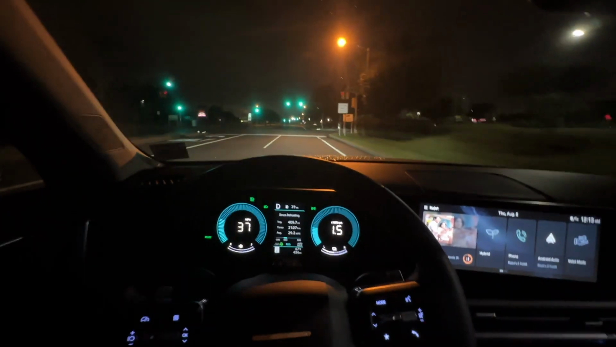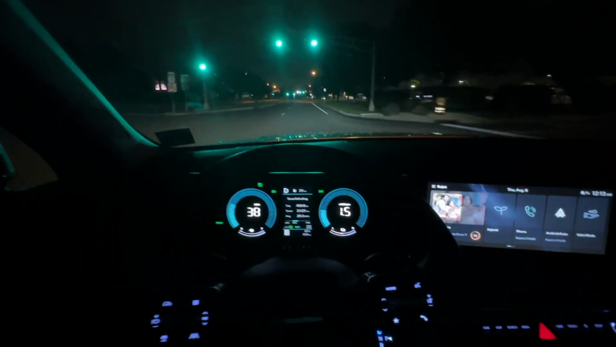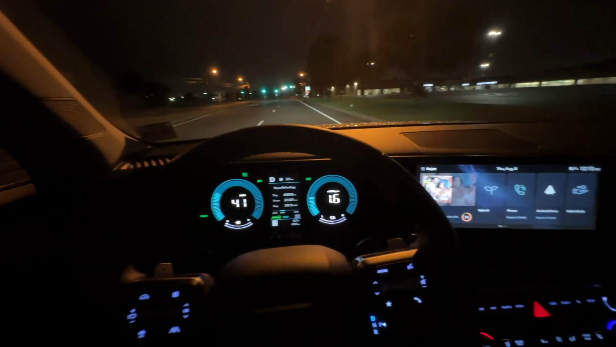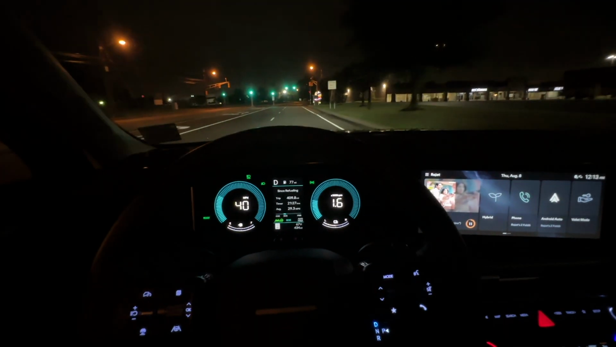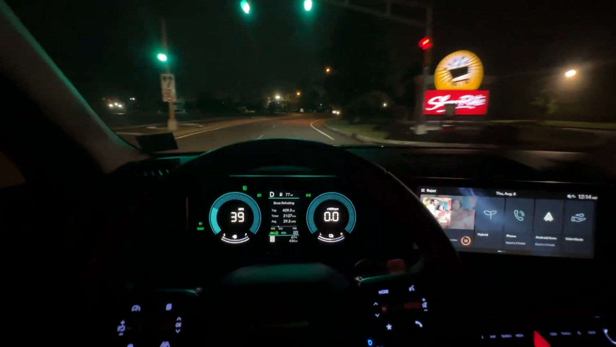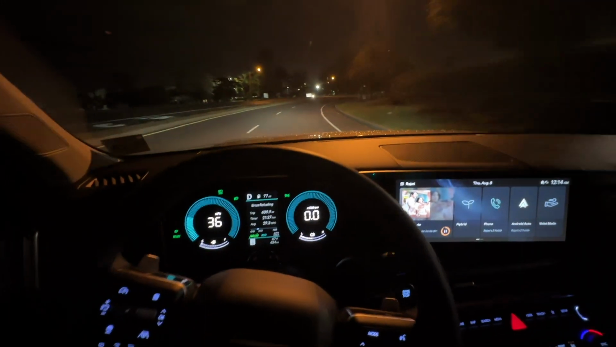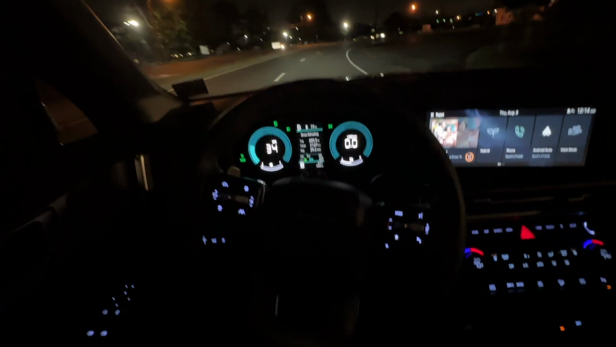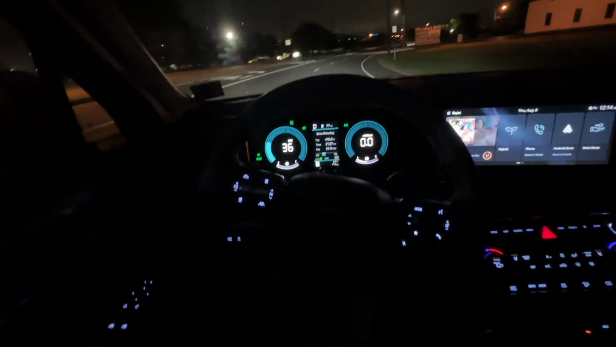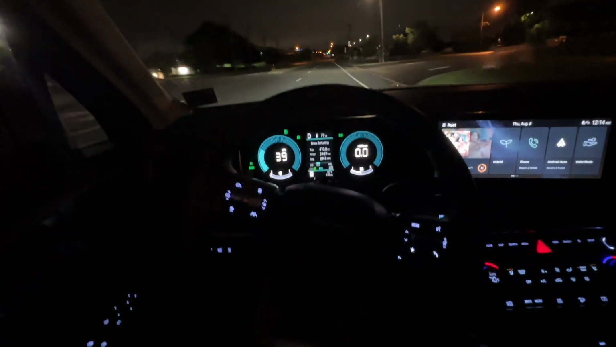Also, right now the car is on lane keeping assist mode, so it's going to keep you in the lane itself, so you don't have to keep your hands on the wheel, which is not recommended. But if you need to take them off for a little bit, you can do that. And this is a curve, as you can see the car doing it itself on the curvy road without any intervention, without asking me to put my hands on the steering wheel.